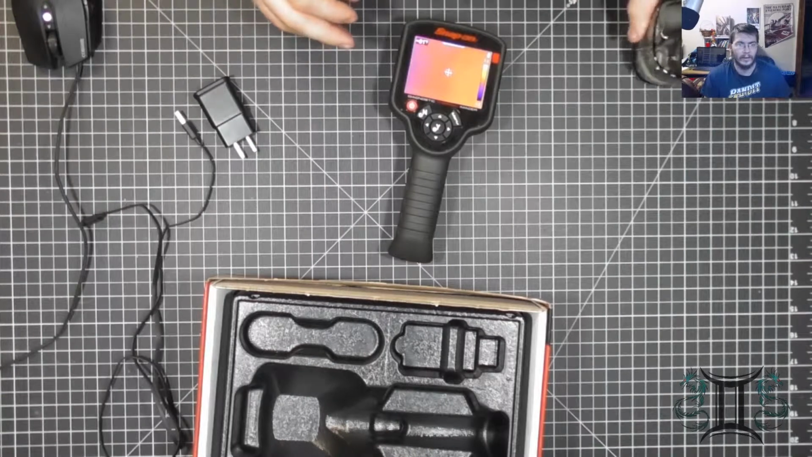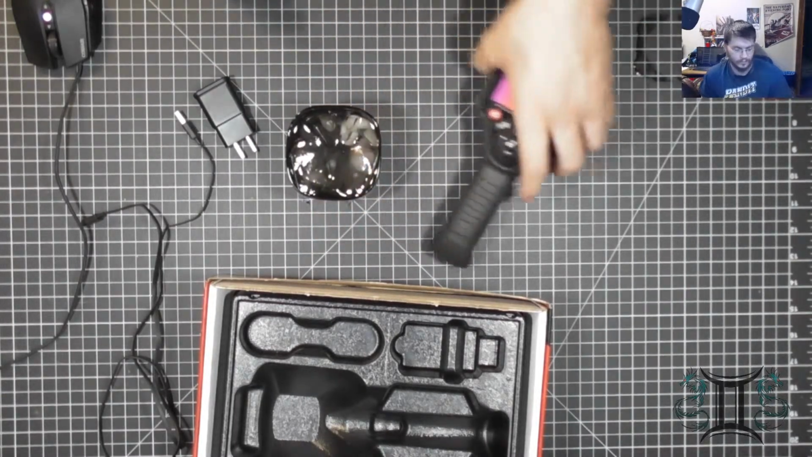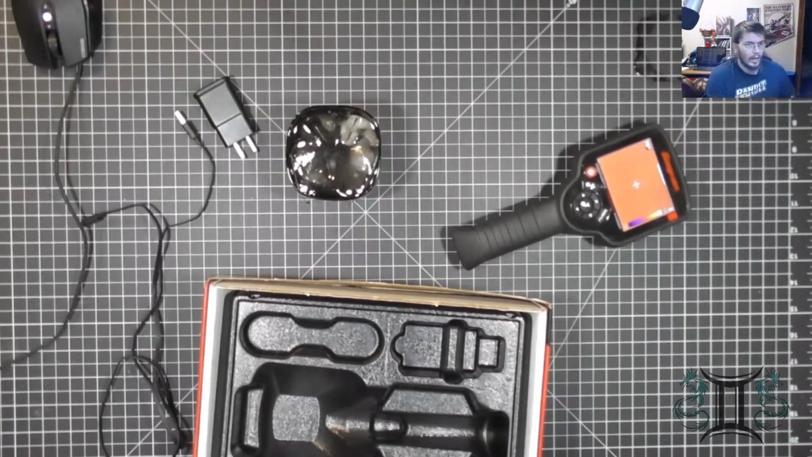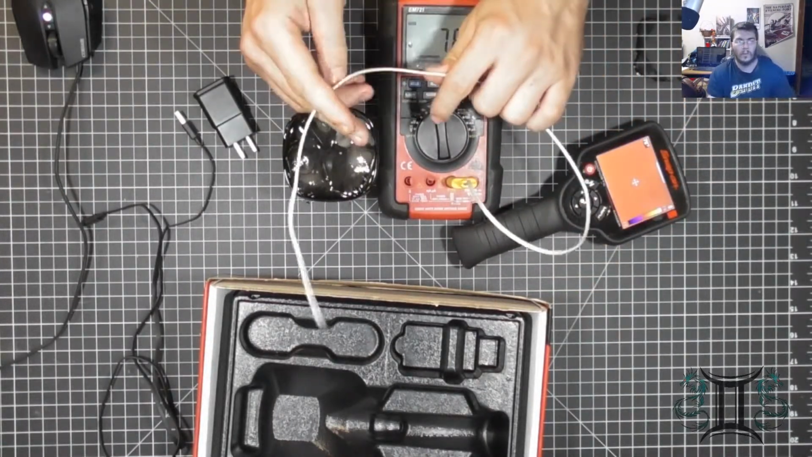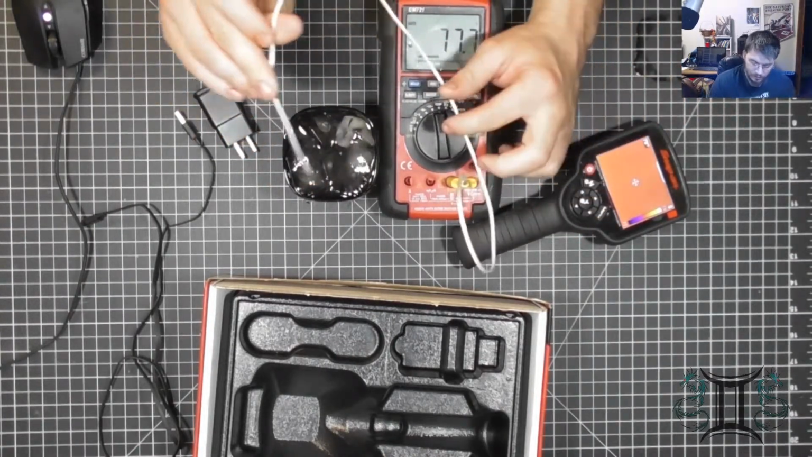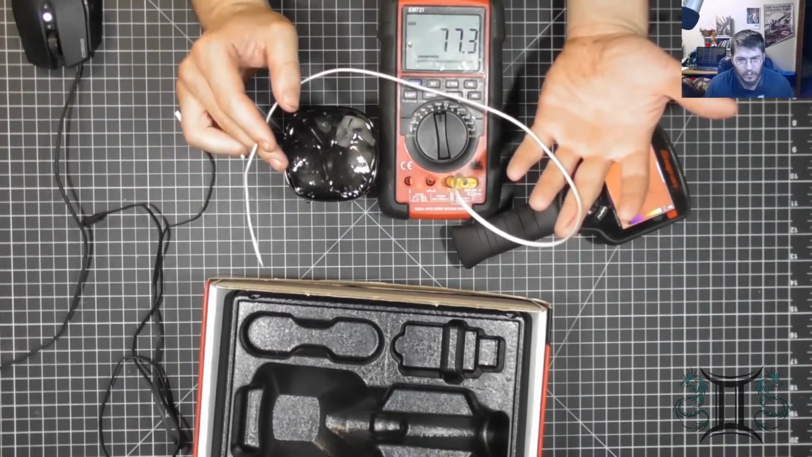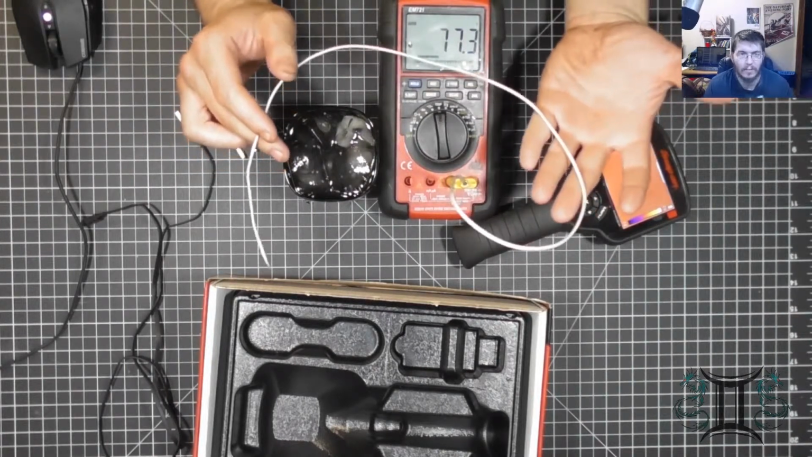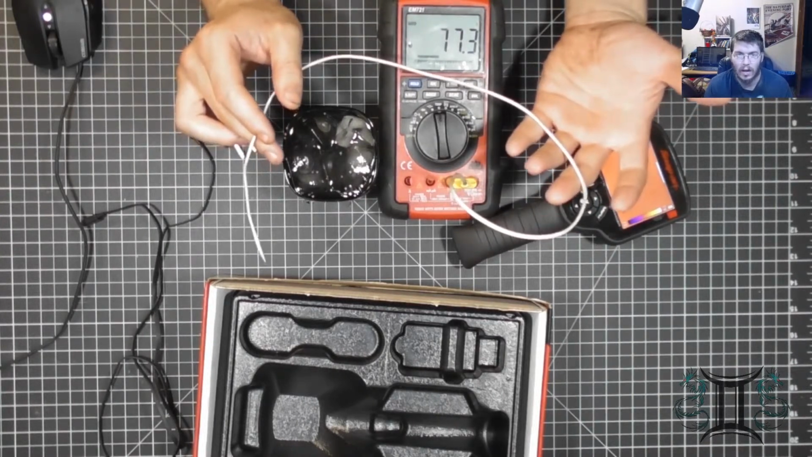What I have right here is a glass of ice water. And I've got my digital multimeter with a Type K thermal probe. Now, Type K thermal probes help, but they're not very accurate. They have a temperature variance of 10 to 15 degrees.